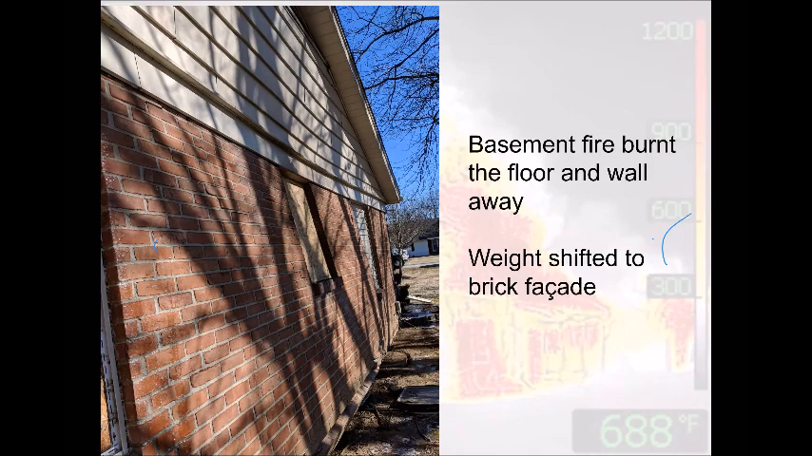This is priority traffic. Stay away from the Bravo side. Pay attention to this stuff. Use that camera to your advantage. If it's thick, black, nasty smoke chugging, you can see what's going on through that smoke.